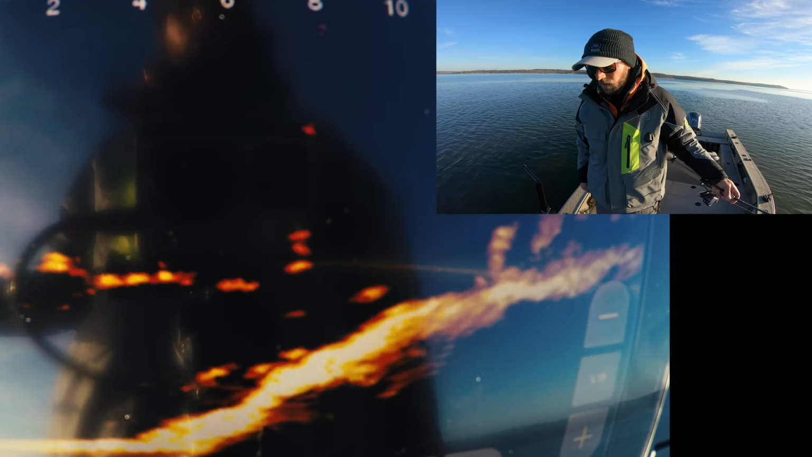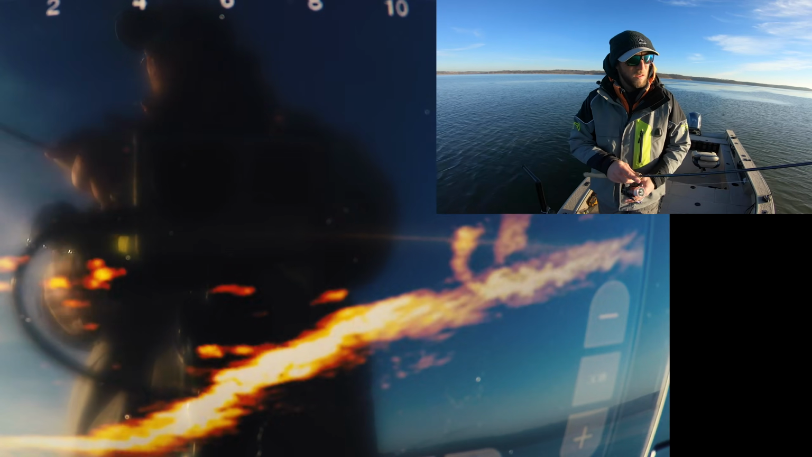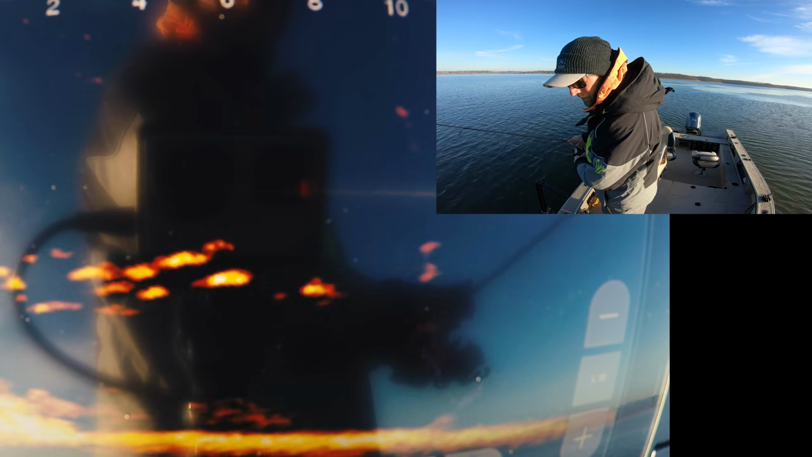Yeah, a lot of those fish are back over towards this other side here. So we'll just come out and do a little pitch, find the baits, pendulum them down through the school.